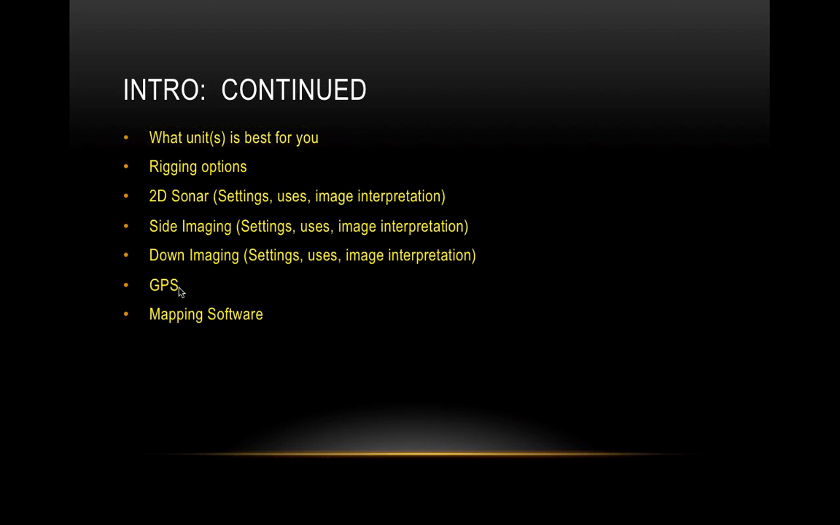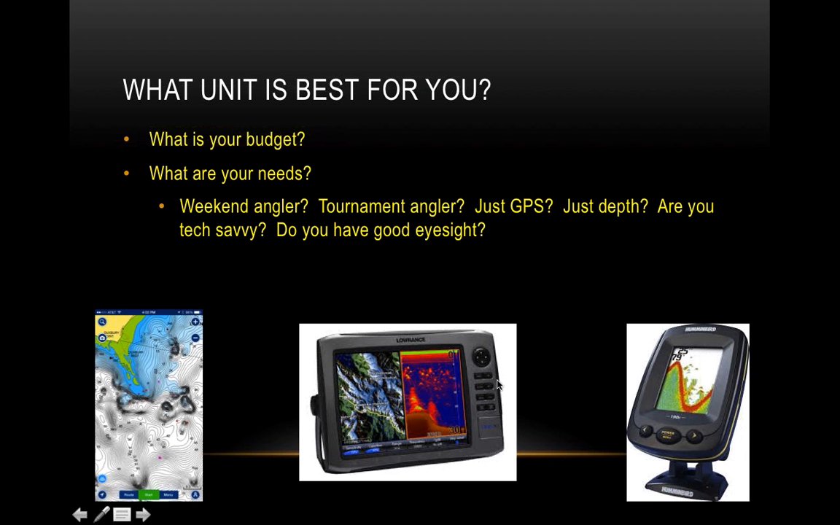There's not a whole lot that I want to get into on that. And then we're going to talk about mapping software, of course. That's a really good subject.